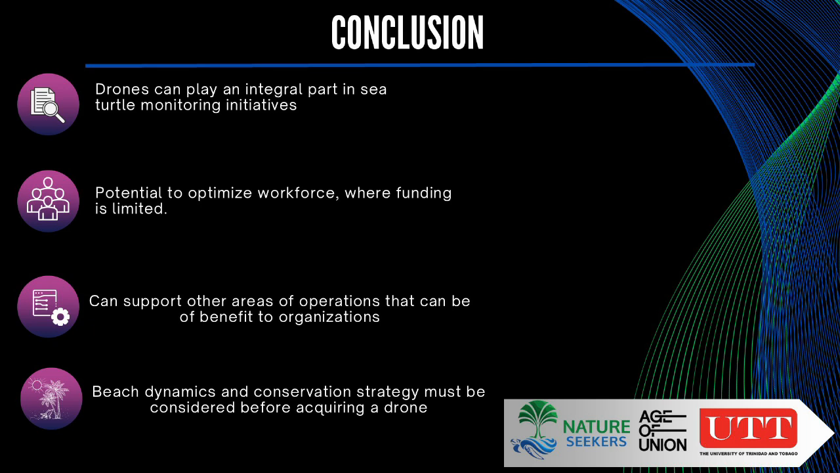It can support other areas of operations within these small organizations. So while you're using the drone for sea turtle monitoring, there are lots of other ways the drone could support the organization, and that might justify the upfront capital required to purchase the drone.